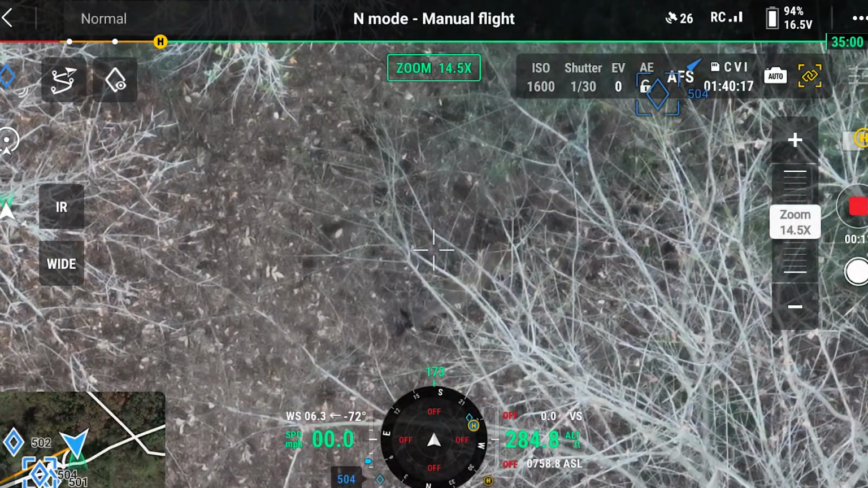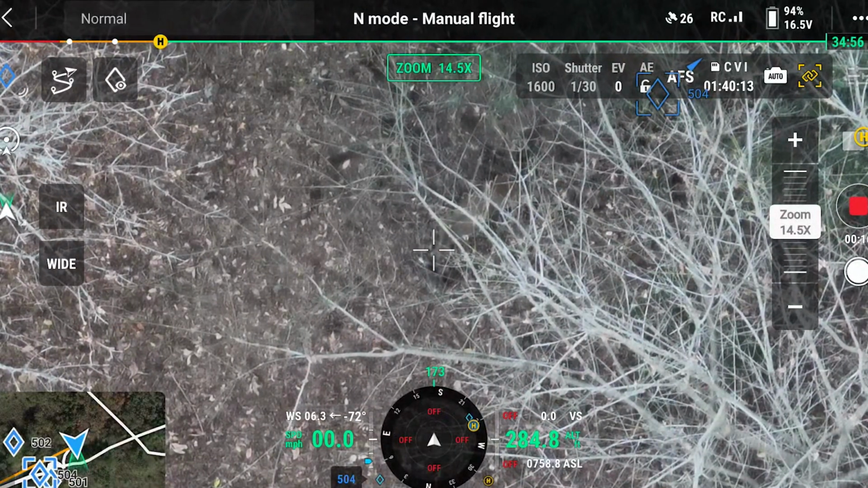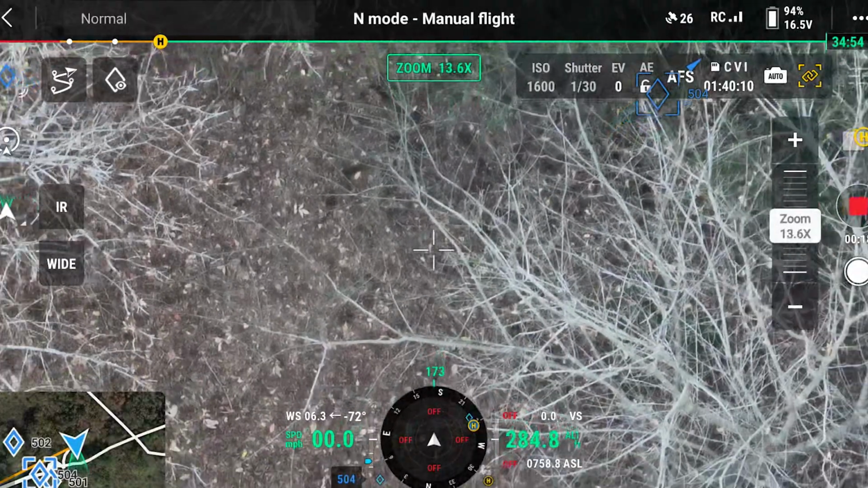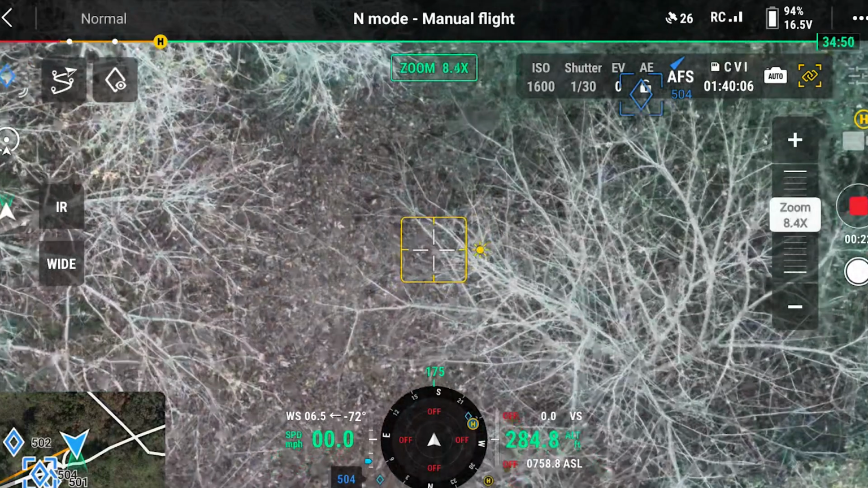Wow, look at that. It's just like he came off frame and just literally got right under me. These are those deer that were playing earlier. That's funny.